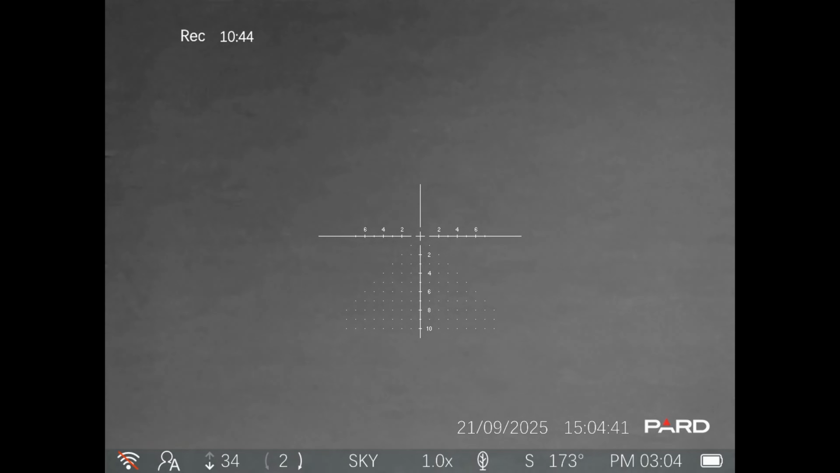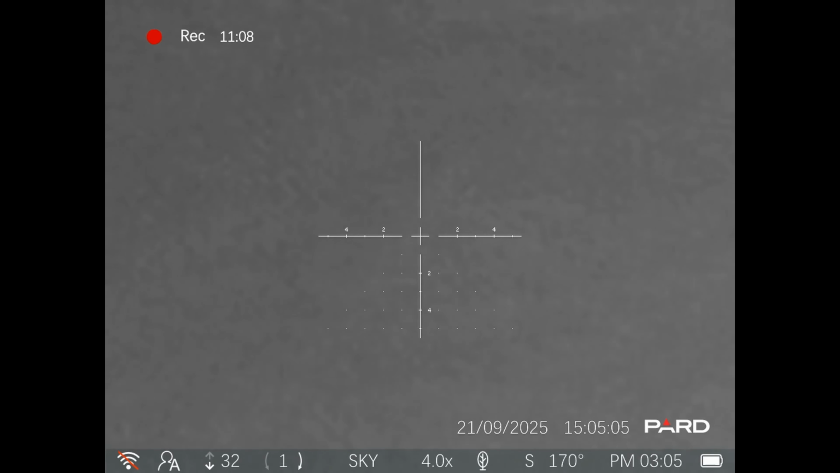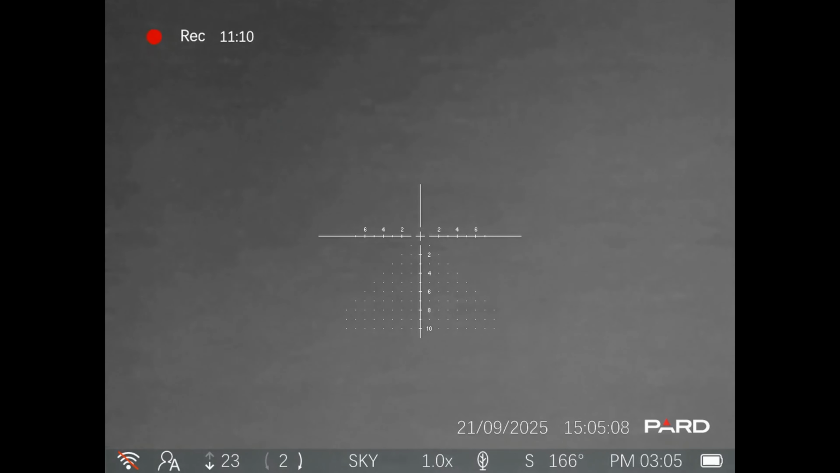If I double tap the turret button, I get my picture-in-picture reticle, and then my zoom is done purely in the picture-in-picture window, and the main image stays at 1x. Once again, double tap that, and in order to adjust the zoom, I'm simply just turning that top turret. If you hold the rearmost button, you turn the Wi-Fi on and off, and if you tap it once, nothing will happen because we have the units turned off and we do not have a ballistic solver built in.